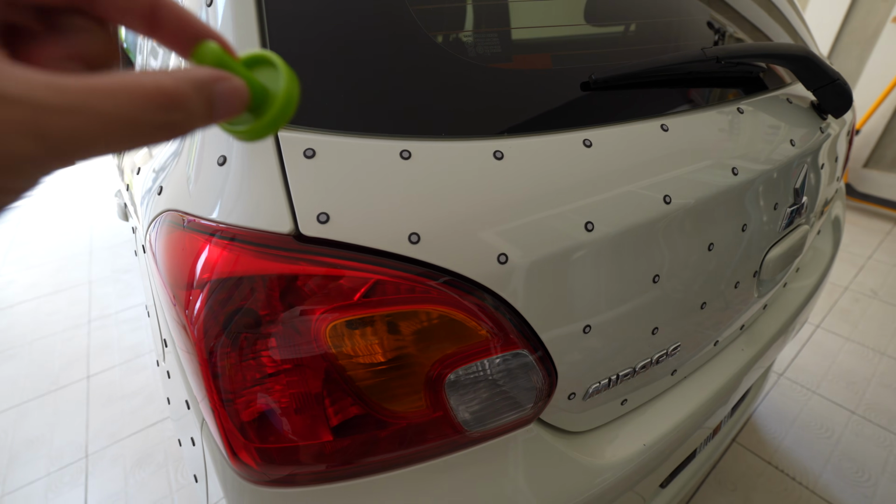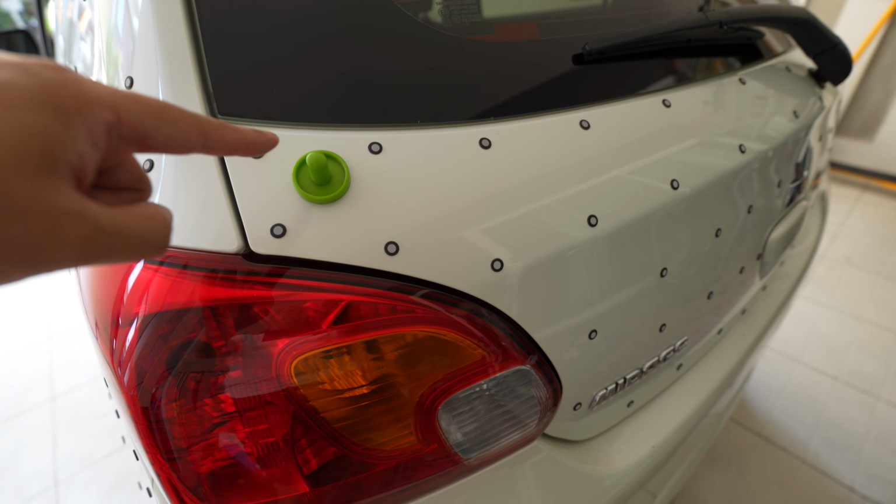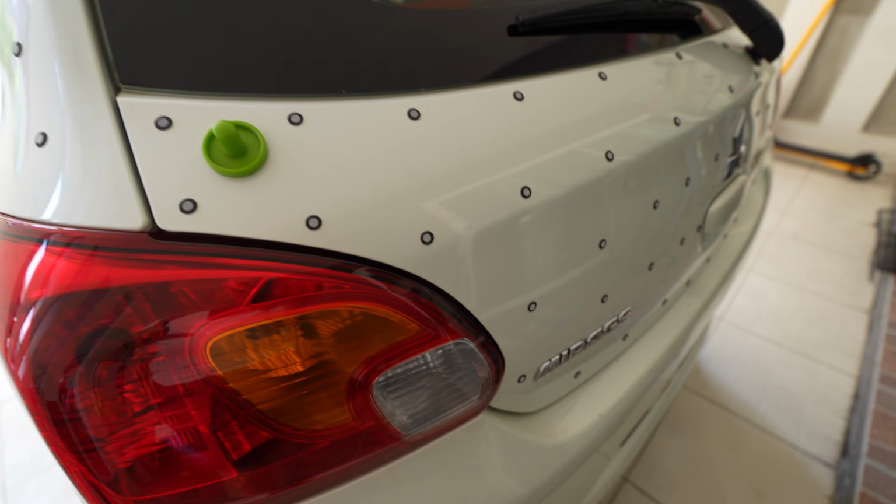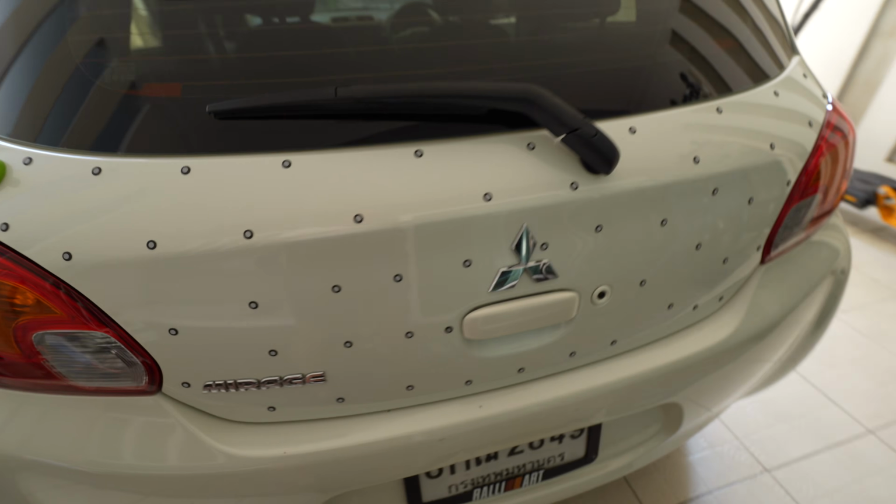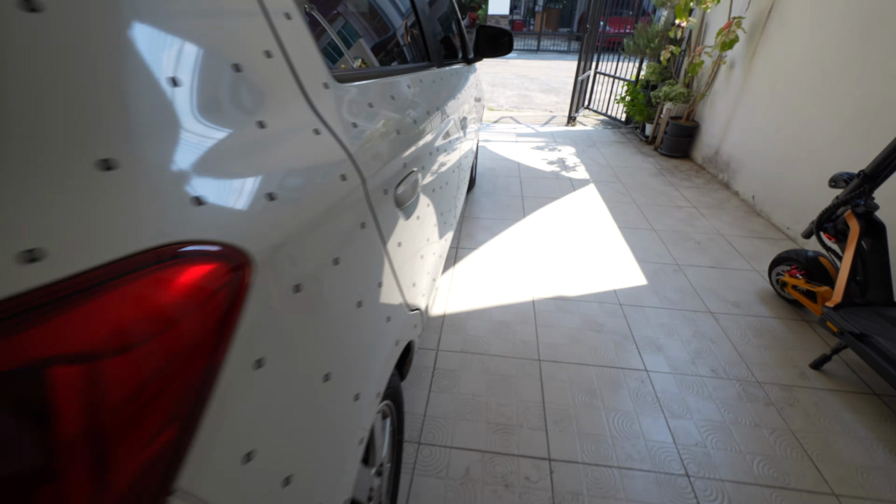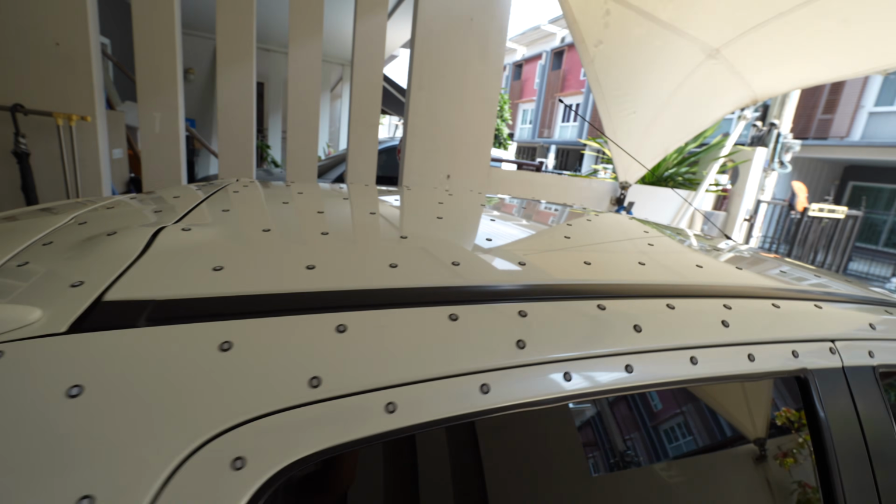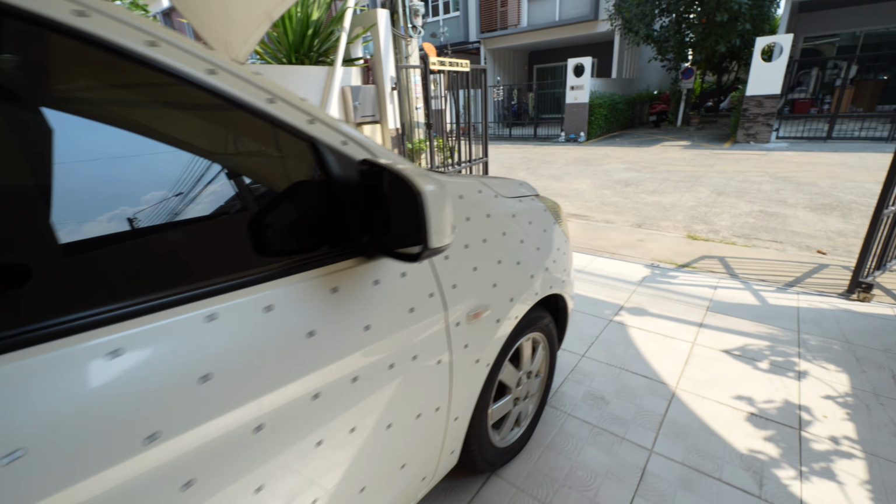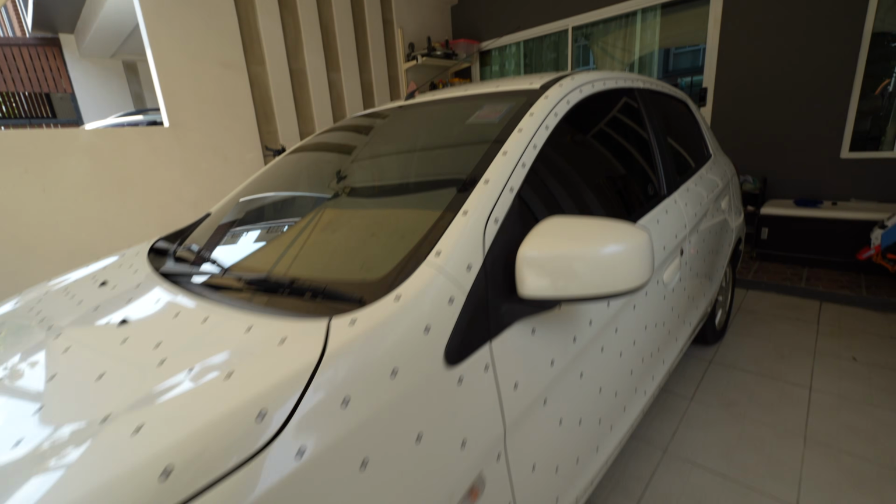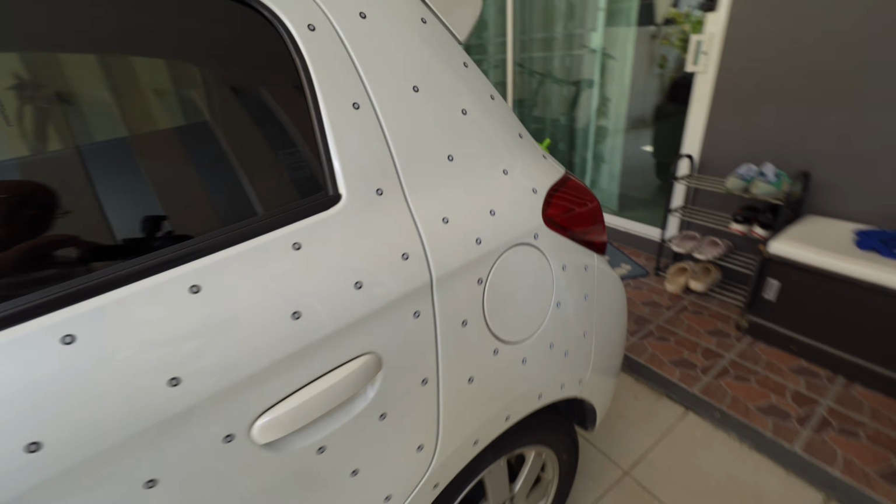Okay, so this is how the test is going to be. I'm gonna place the marker here and I will scan in a circle. Start from this point, going toward the front. Here, up the roof. I will also scan the roof this time. Go up the front, go up the roof, and then I'm going to go back to this point.